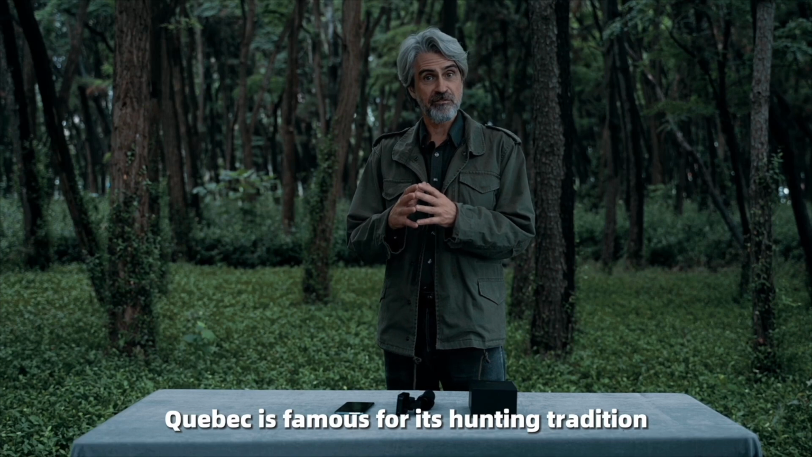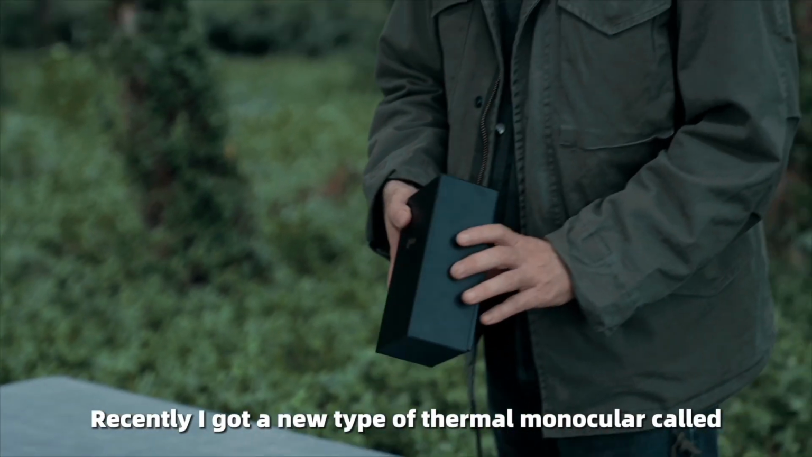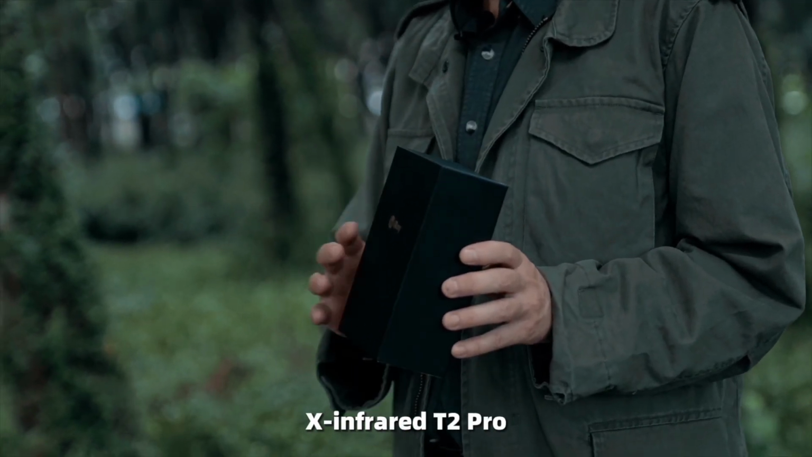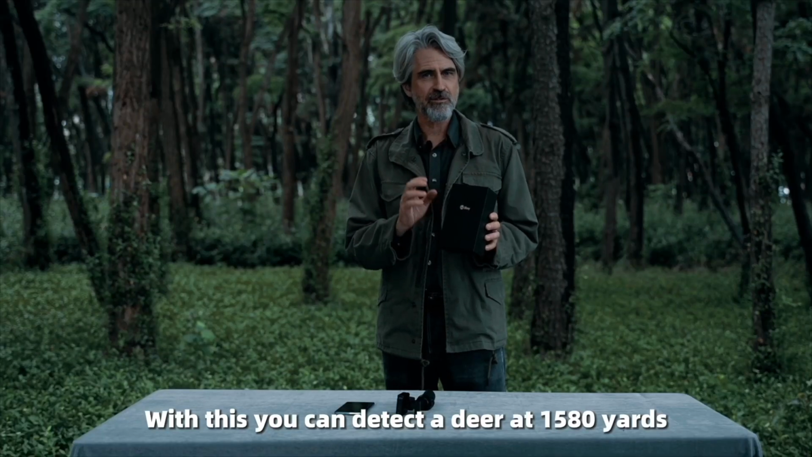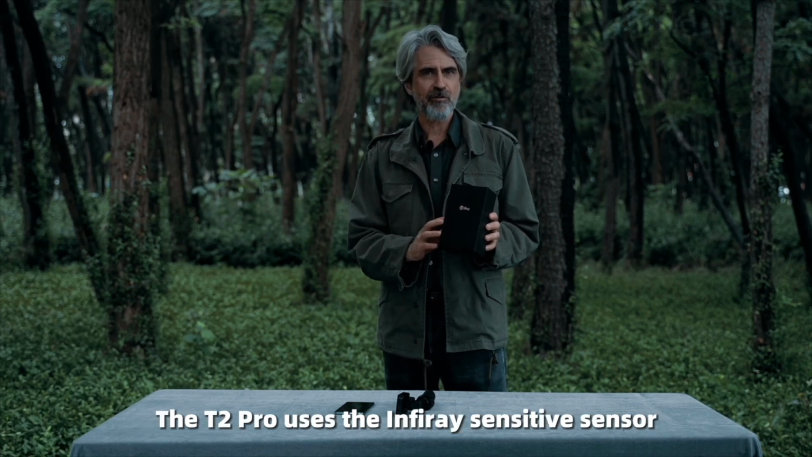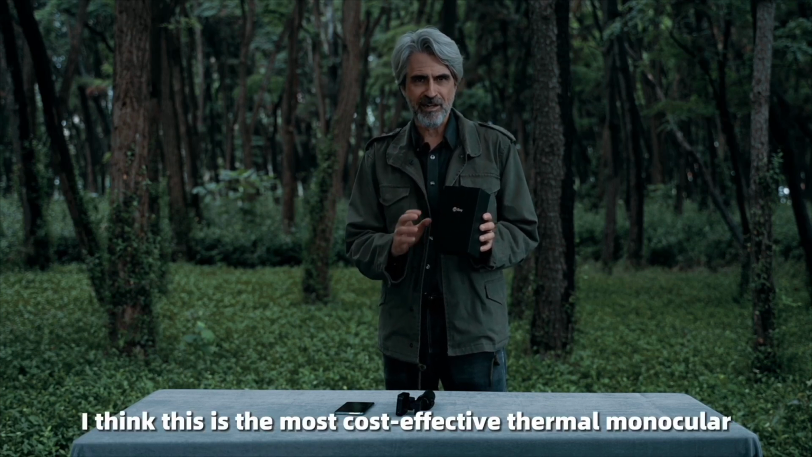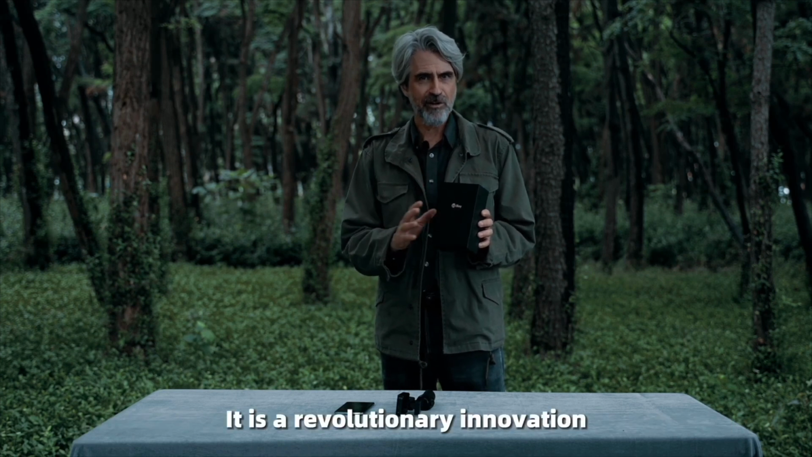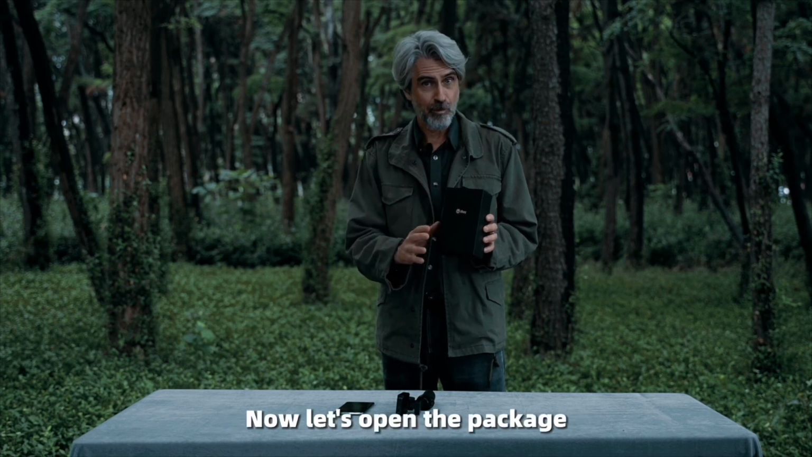As you know, Quebec is famous for its hunting tradition. Recently, I got a new type of thermal monocular called Xinfrared T2 Pro. With this, you can detect a deer at 1,580 yards. The T2 Pro uses the infrared sensitive sensor. I think this is the most cost-effective thermal monocular. It is a revolutionary innovation. Today I'll show you how to use it. Now let's open the package.